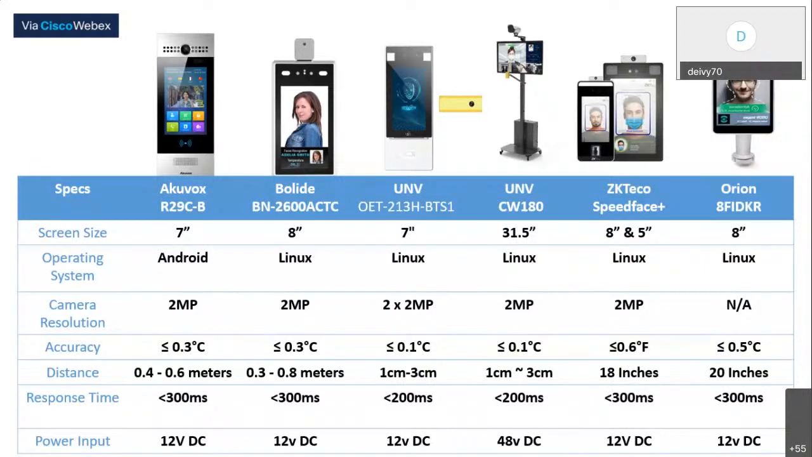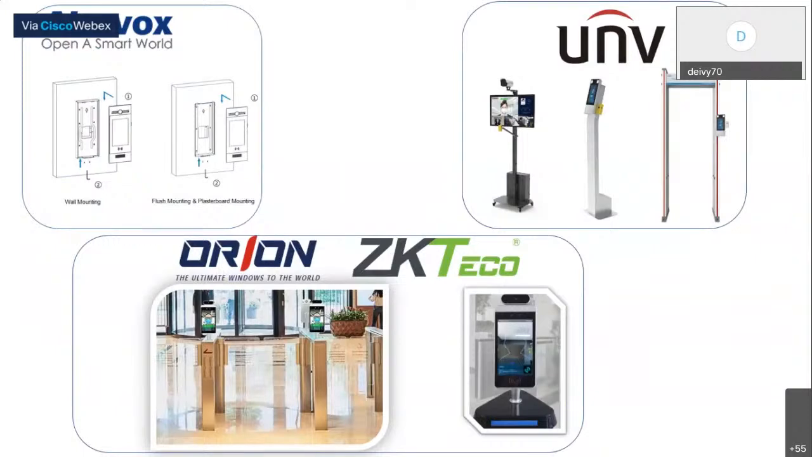Temperature detect. The UniView access control can be not only flush mounted and wall mounted, it can also be put on a stand, or they have another part number which can be added onto the side of a metal detector. The smaller ones, the kiosks, are the Orion and ZK Access. Those can be put on top of a desk or next to an entrance to let gates open or stay closed depending on the temperature.